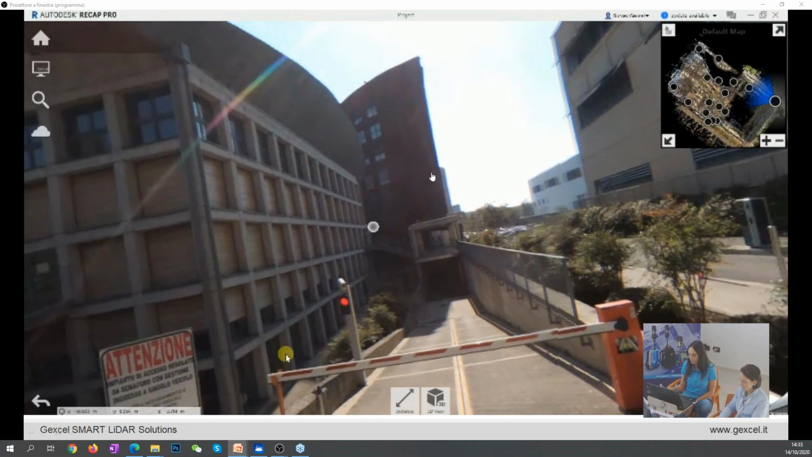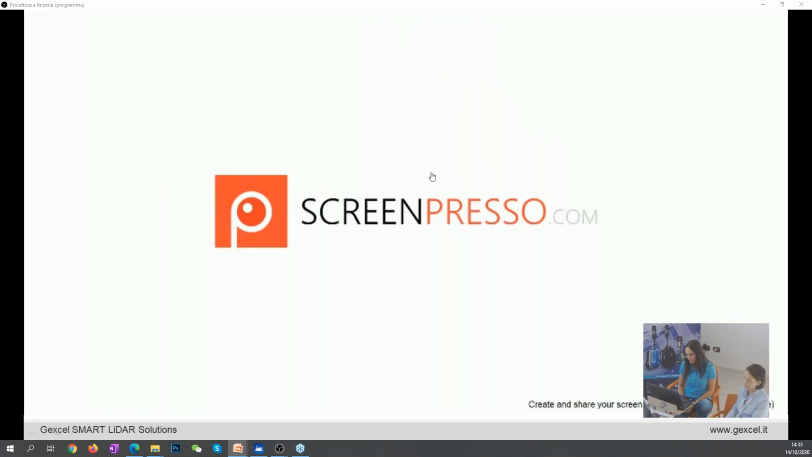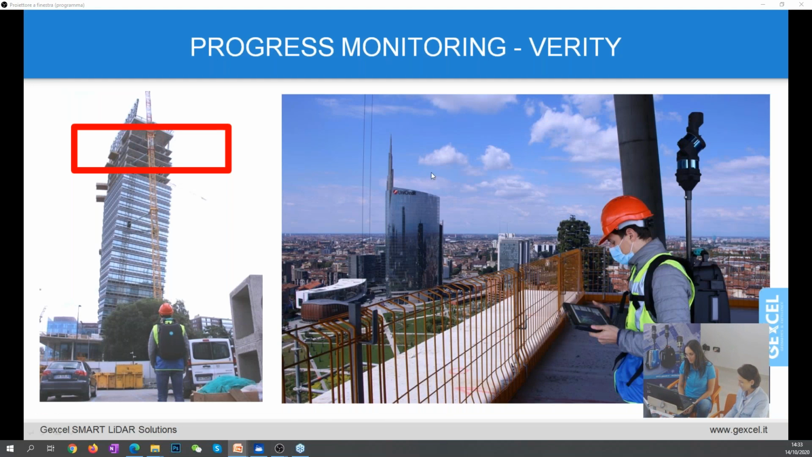The nice thing is that you do not need any kind of additional plugin to do that, because from Reconstructor you can export directly for Recap. So you don't need to invest money to do that, because everything is already inside the software that is provided with HERON.